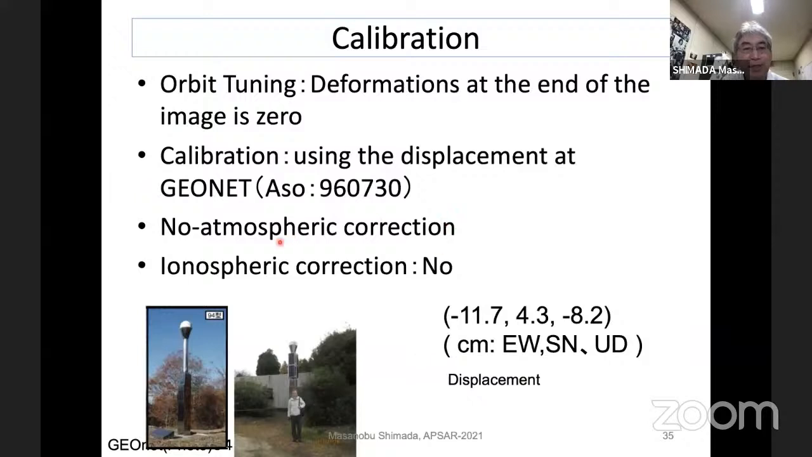In our case, in Japan, we have so many calibration points in the center of the Aso area. In total, 7 different calibration points, and we just used this one. The Aso ID number is 960730, and by using this information, we can offset like here. The unit is centimeter, east-west, south-north, and up and down.